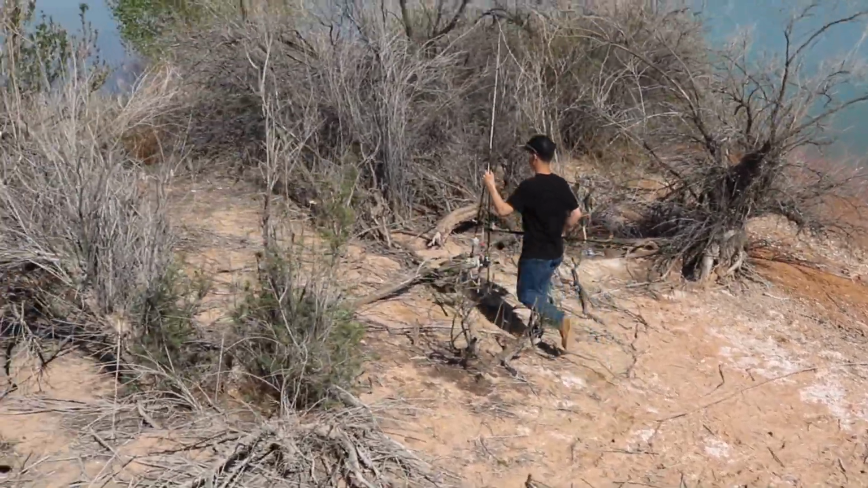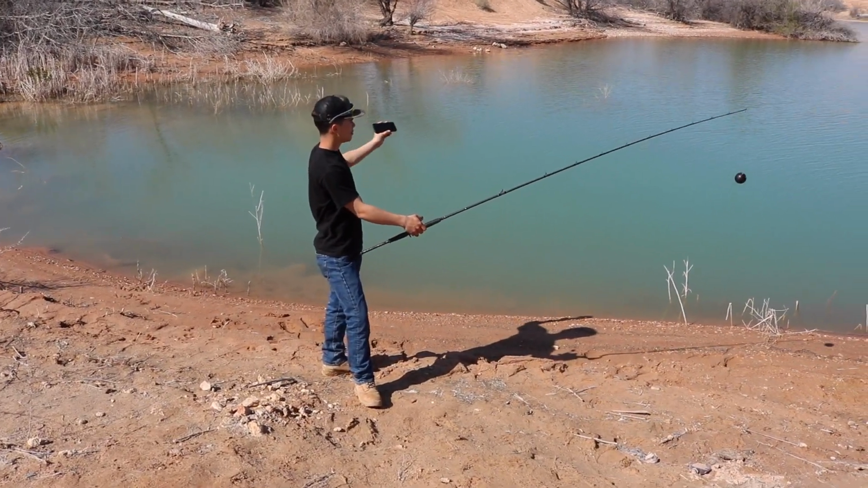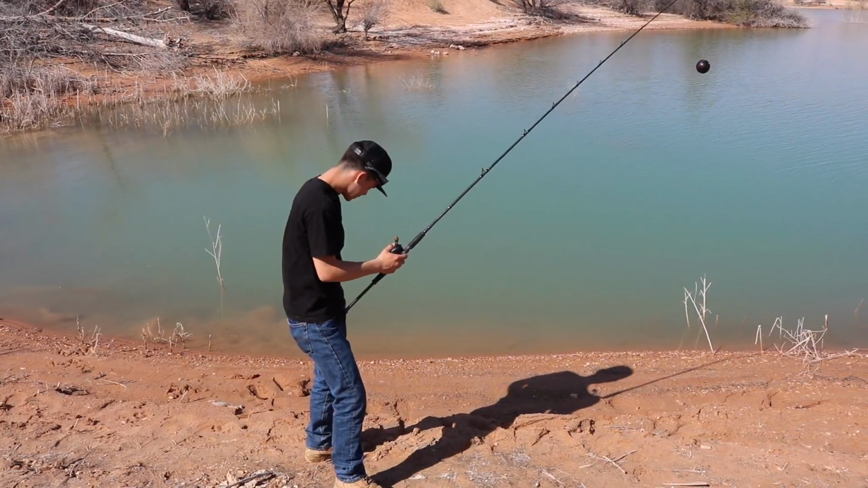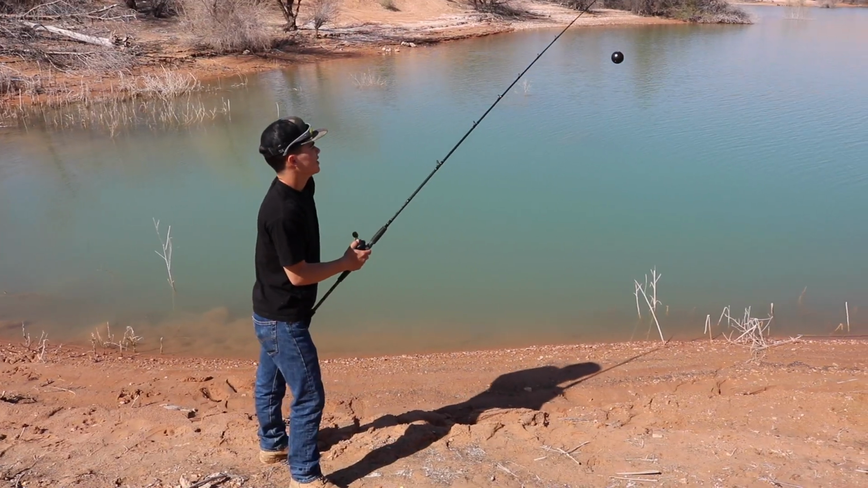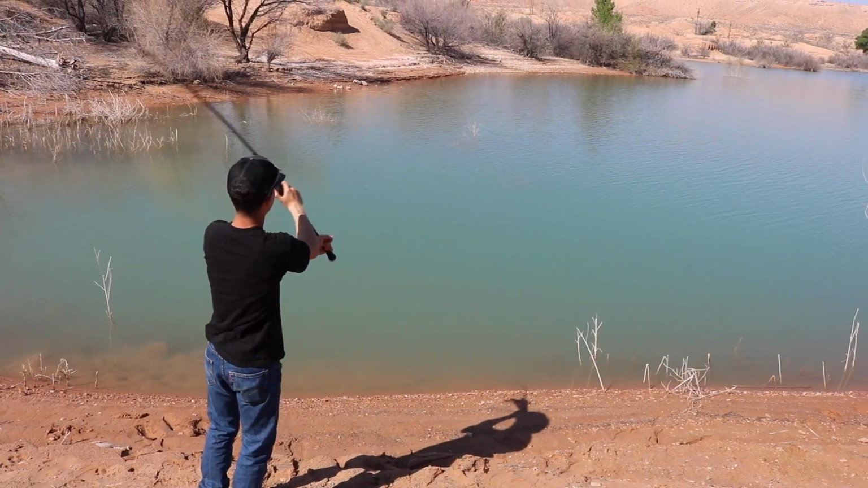We're going to come try this spot. It looks like there's a little bit more structure. I'm going to cast this out and see if we can't map us some structure or anything that these bass might relate to.